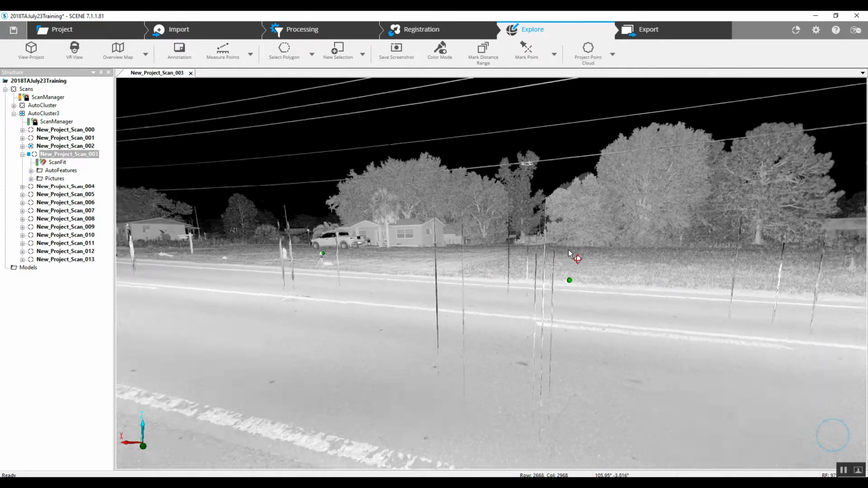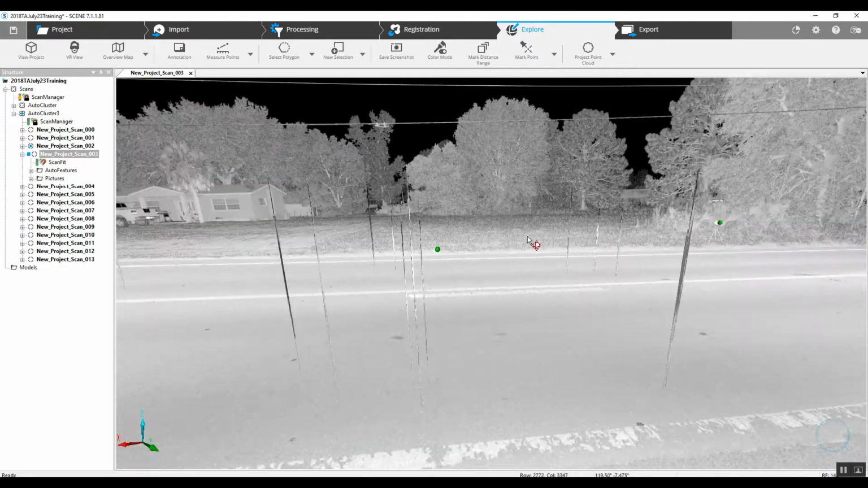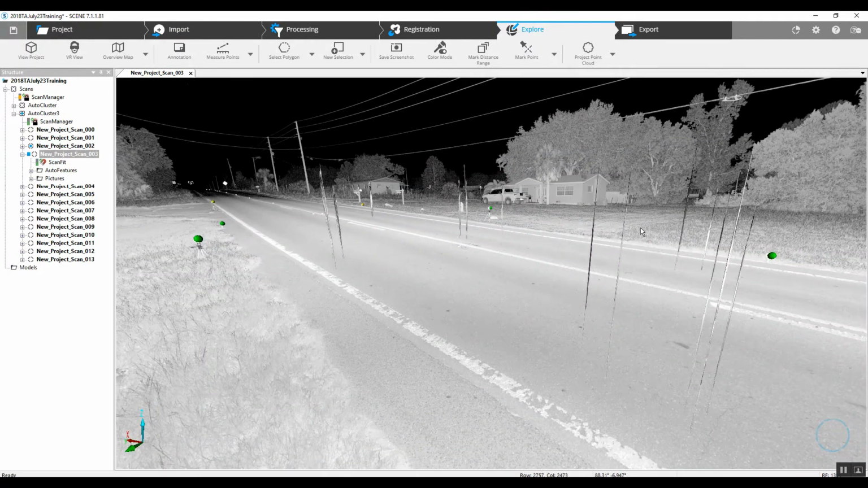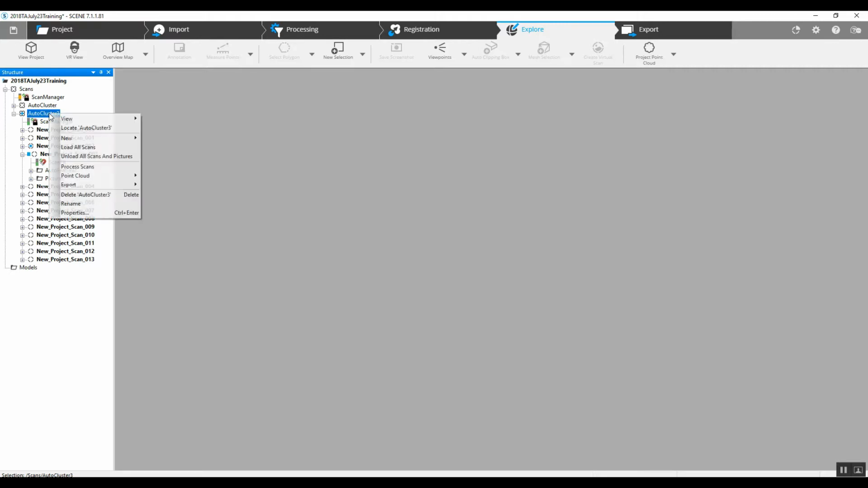As you can see here in a quick view, all these squiggly marks, those are vehicles that have gone by during the scan. So we've got three different options of how we can take care of this. Our first option, something that a lot of people think would be the easiest, if we're going to delete this out of here completely without using a clip box, is maybe to load the entire, in this case, cluster.